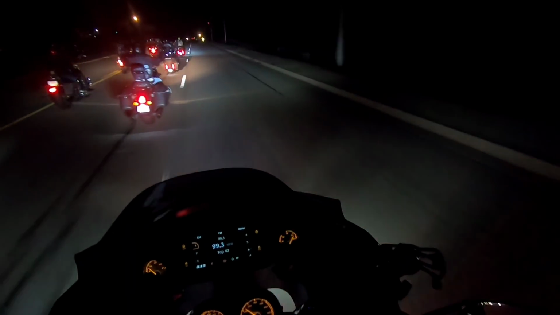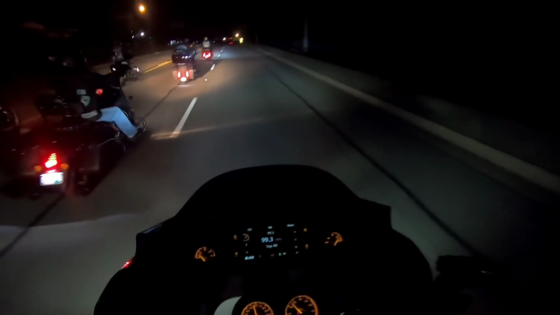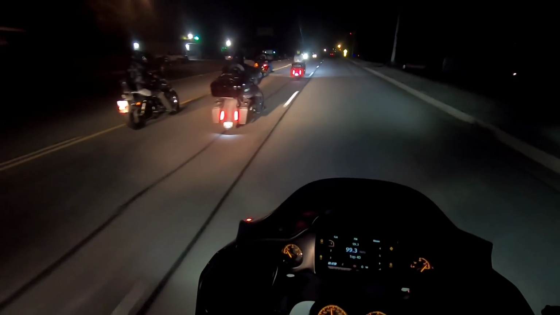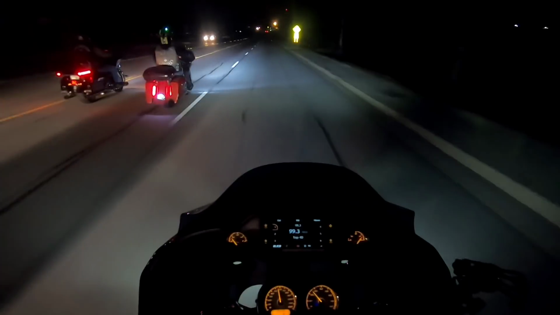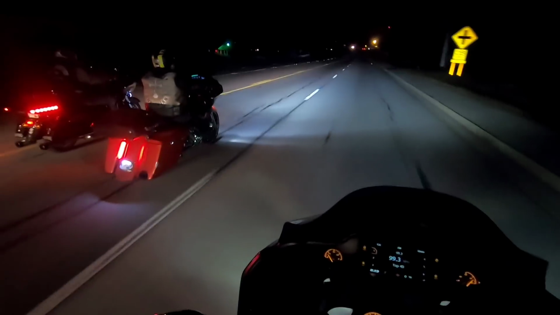It's time for me to grab this lane. Sometimes cars will attempt to pass on the right when it's not appropriate. This lane's about to end. So we'll get some cool video here. And then we're going to fall back to the back of the pack.